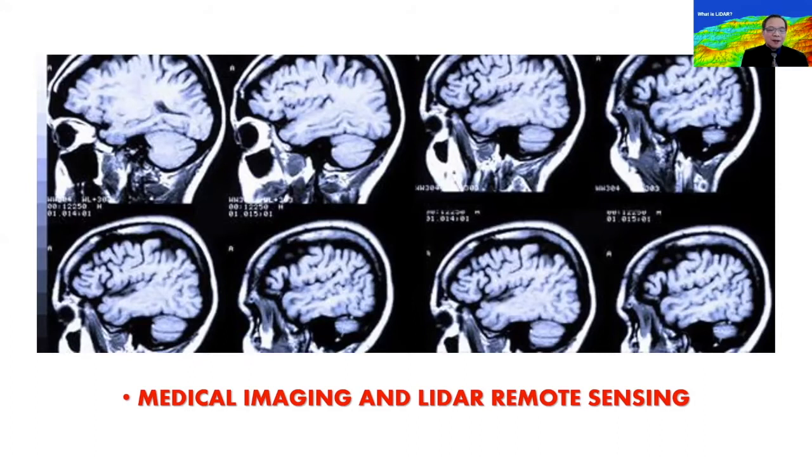So LIDAR can slice the area into different levels. That's why I find it very useful, if not significant, to make an analogy between MRI and LIDAR.